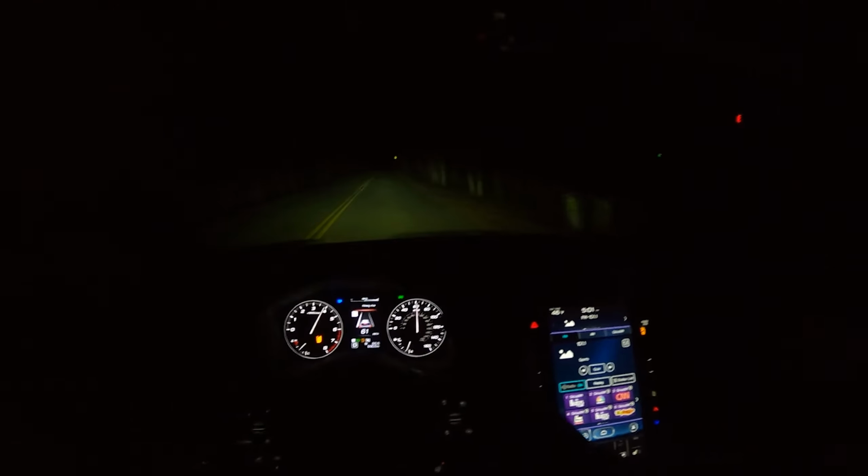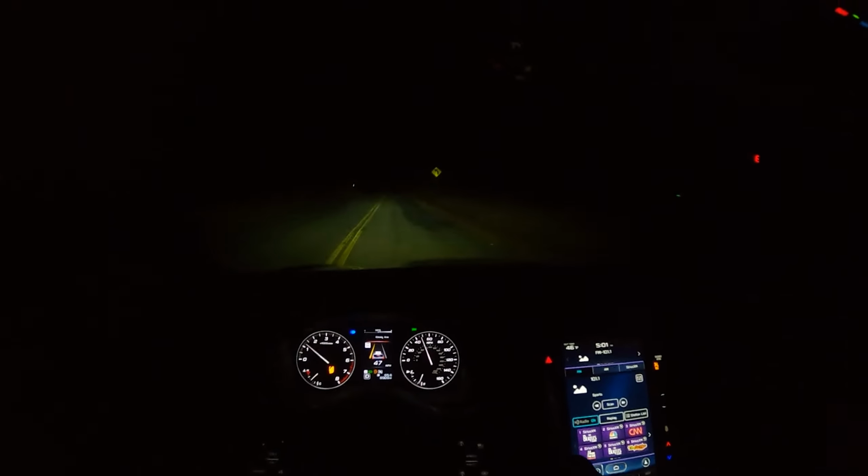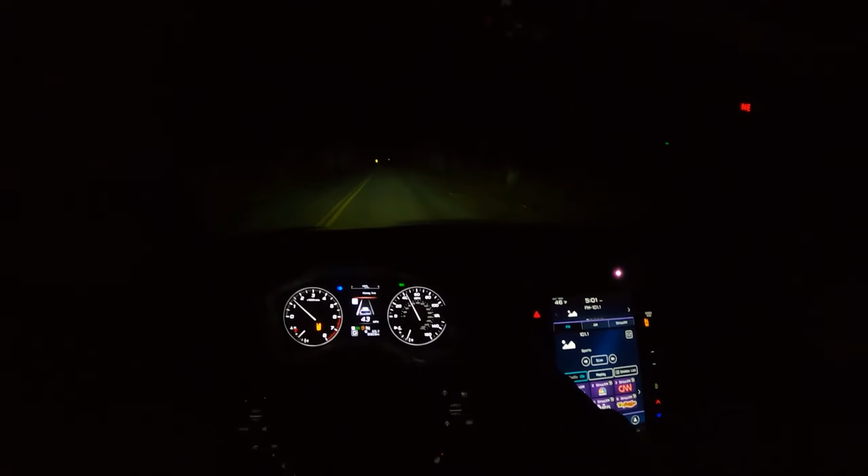60. Okay, so it's not exactly slow going up to 60. It's not amazing, but it's perfectly fine. The CVT does like to keep it a little bit limited, but it did keep it up. That's just lane departure, but it did keep it up, which is nice for where I needed it to keep the RPM up nice and high. So I do appreciate that.